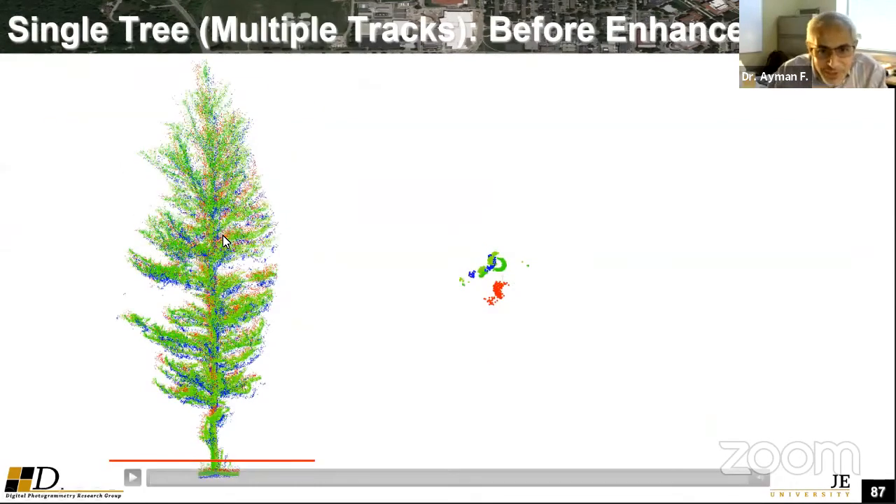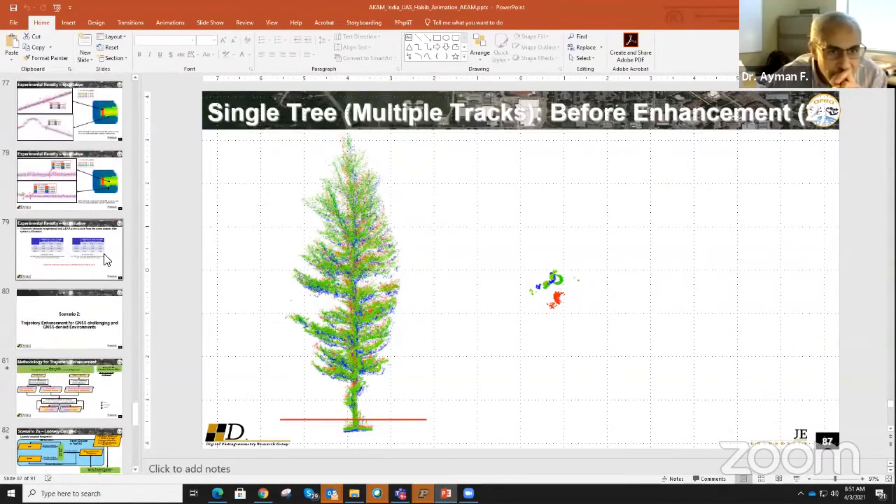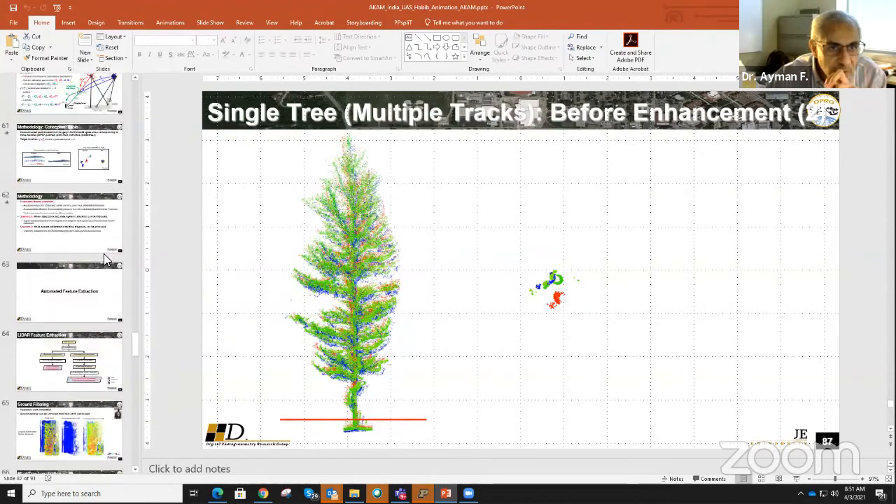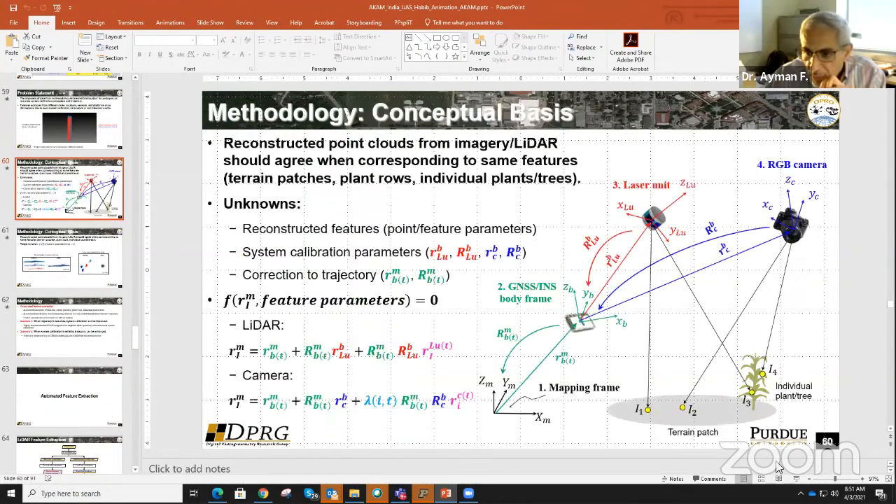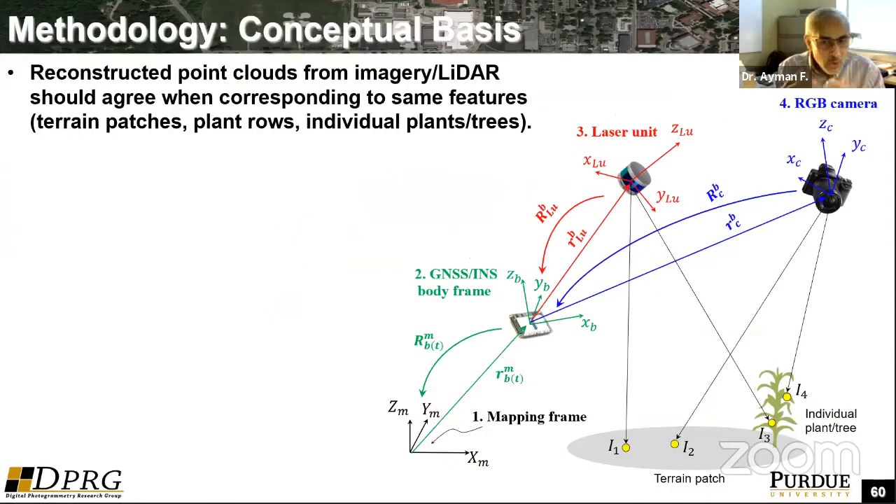I have to apologize that I went quickly through this part, but let me give you the concept here. That's why I would say one of the most important things about geomatics engineering is that we develop the system and understand the point positioning equation.